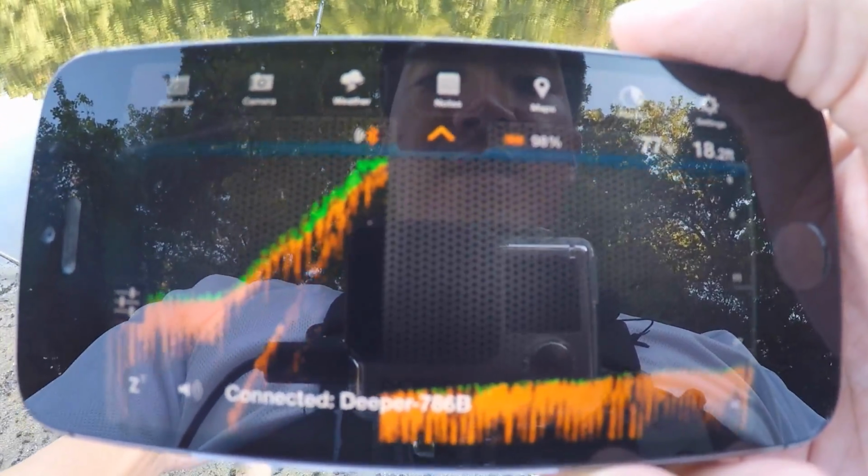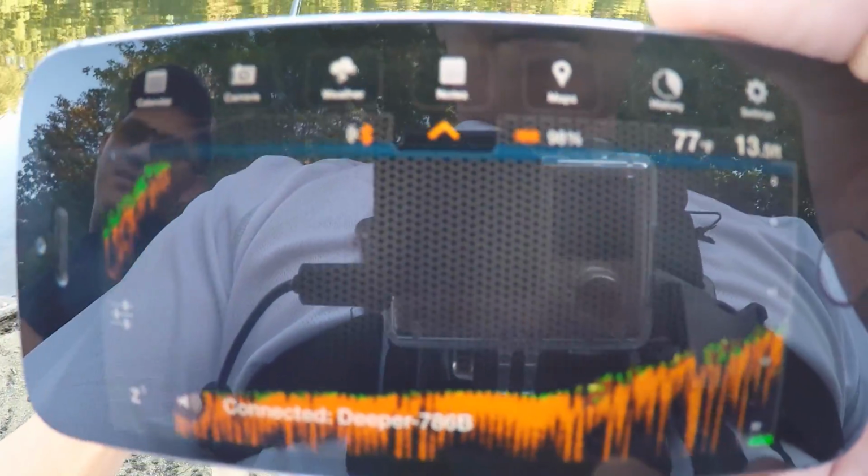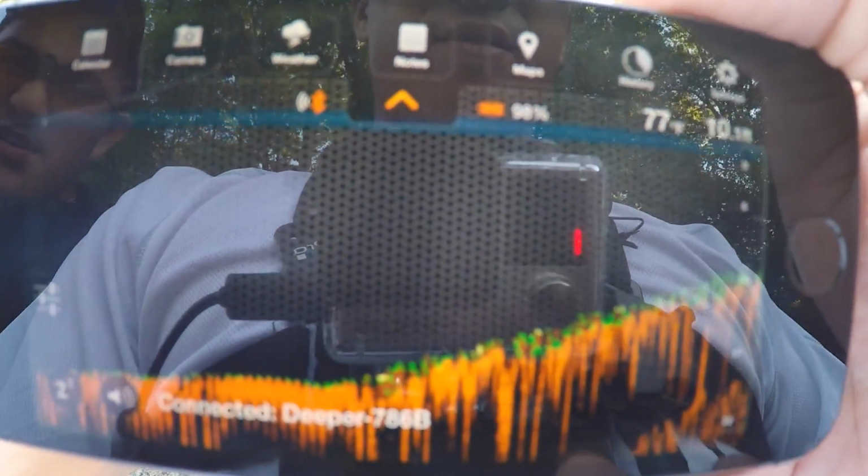It's 18 feet, nothing. Actually, I'm gonna use you to catch a fish. I'm not gonna catch a fish, I'm gonna be monitoring the Deeper. If I mark something, you can cast to it. Nothing. Nope, nothing over here.